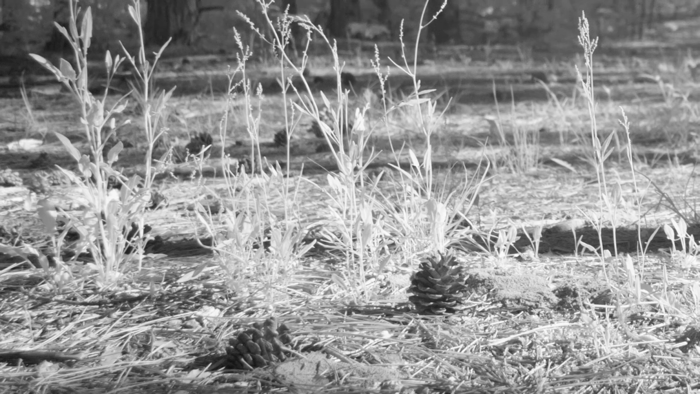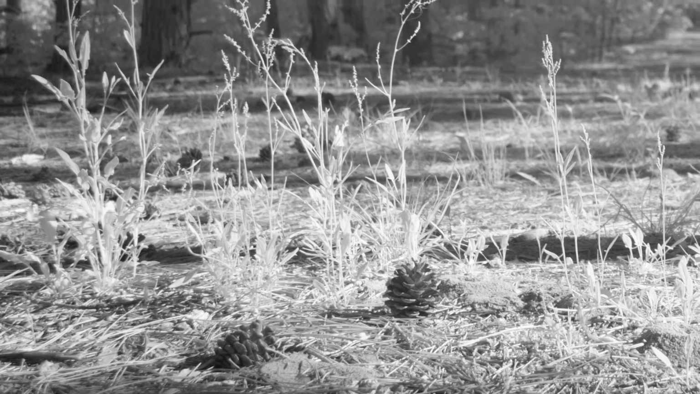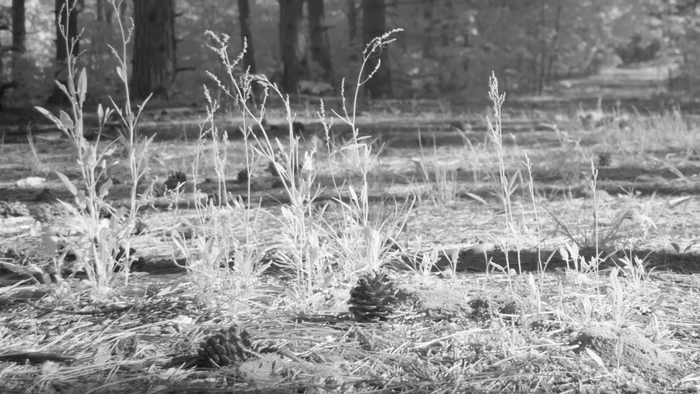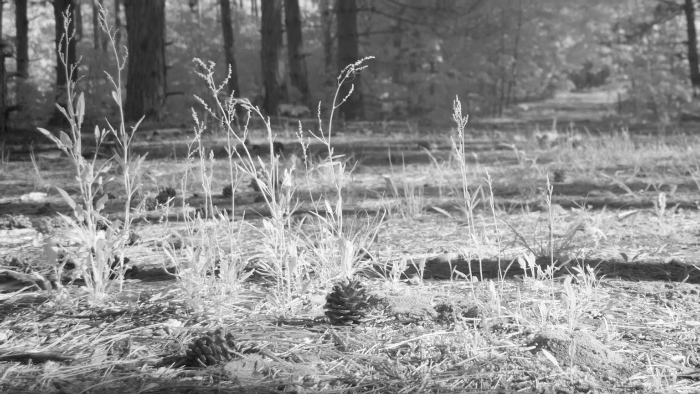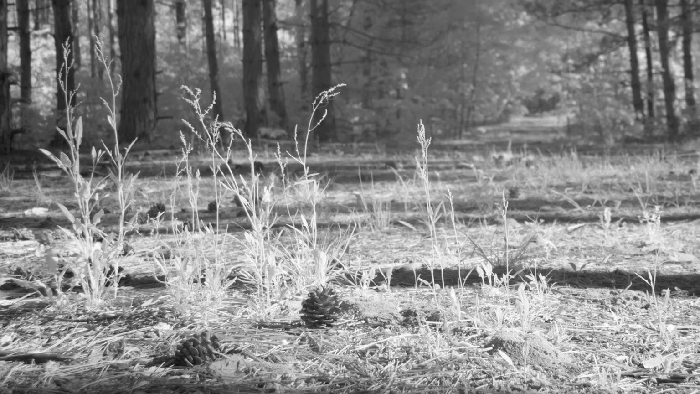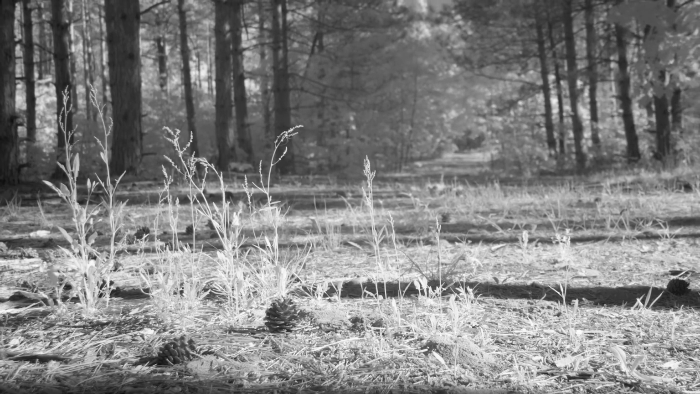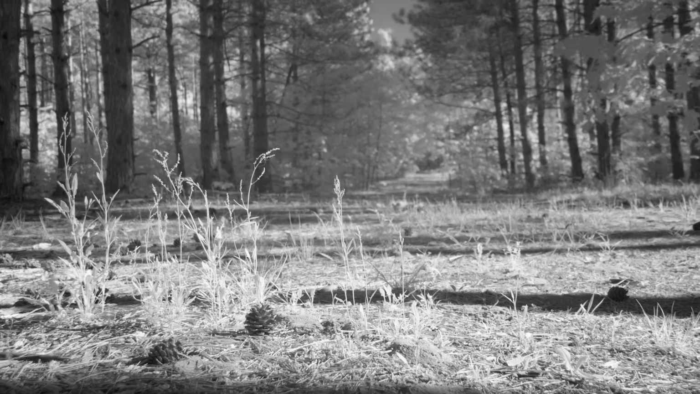So what I did here was I got lower to the ground and made sure I got some pine cones in the foreground to show promise of future trees, future growth, and then the rest of the image goes down the pathway. So leading lines came into play. You can see the pathway. Your eye moves further into the shot, but it's also trees drawing you in the background, creating dimension to it.